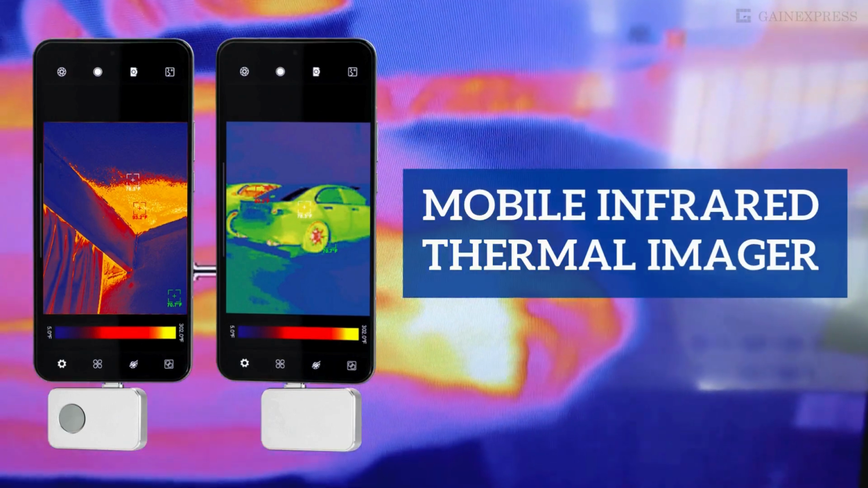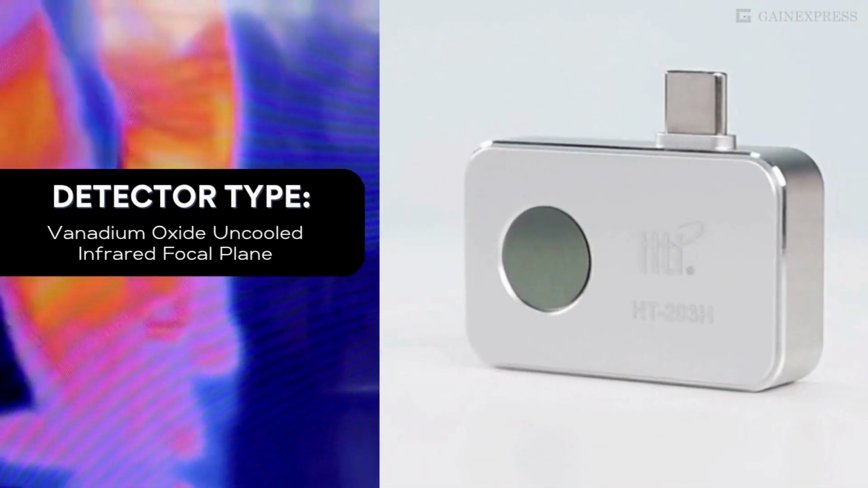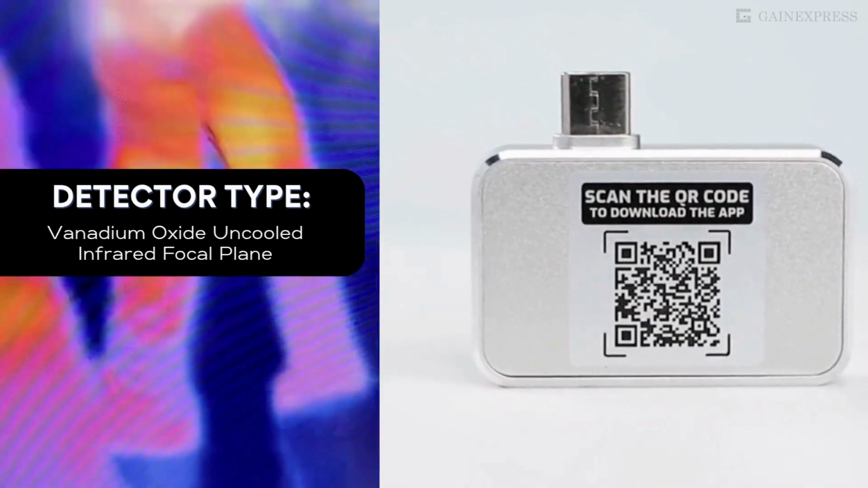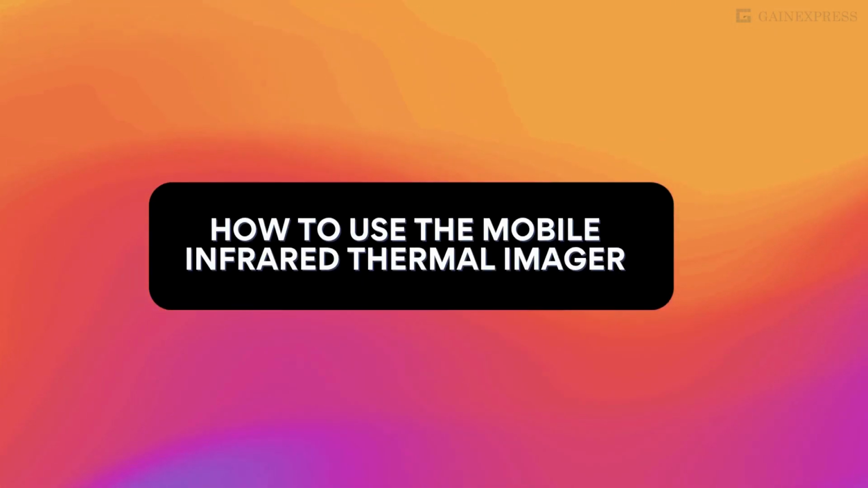Mobile infrared thermal imager. Detector type: vanadium oxide uncooled infrared focal plane. How to use the mobile infrared thermal imager.